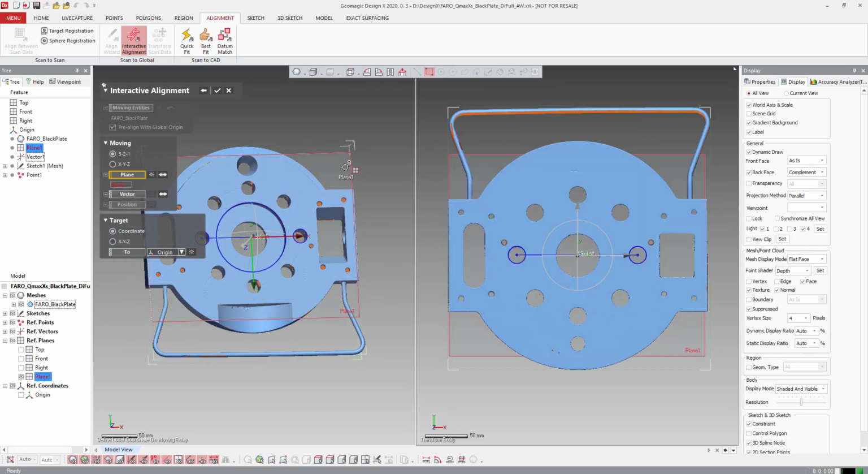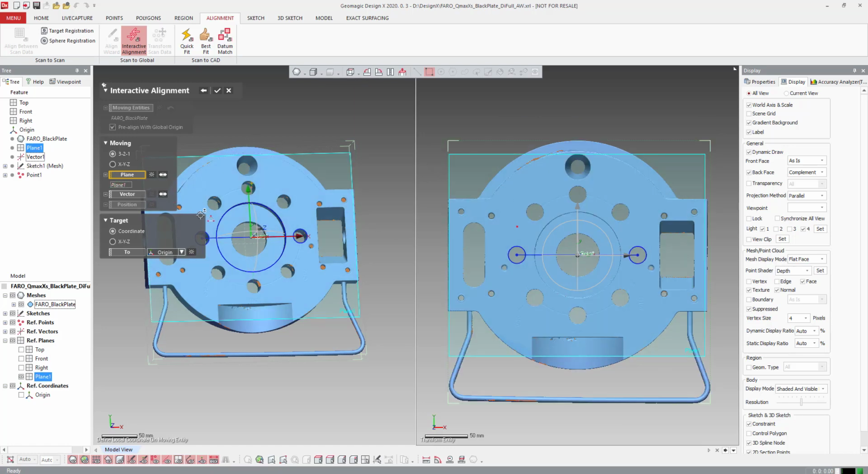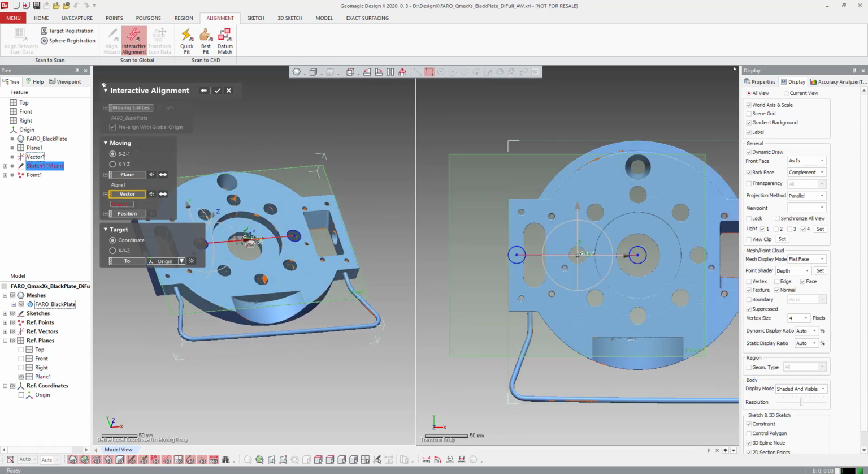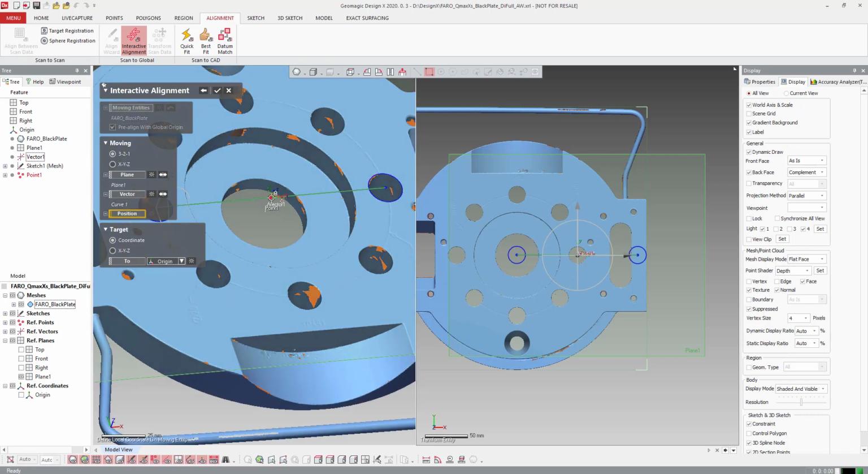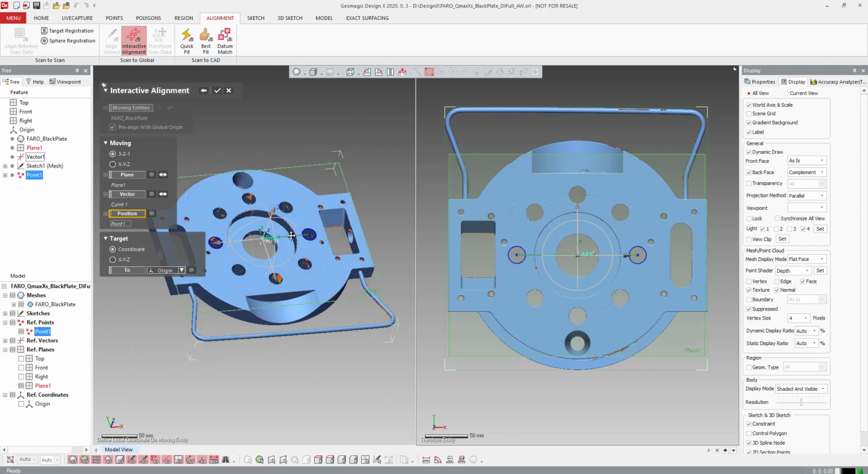So if I do plane, gives me my top bottom face, so I'd want to flip that guy just because of the normal. Vector is always going to be your X direction. If I pick my thing here, if I want to flip the direction, have it look with the handle up, we can do that. And then position, we can grab our point out of the center. I'm just going to select it out of here.